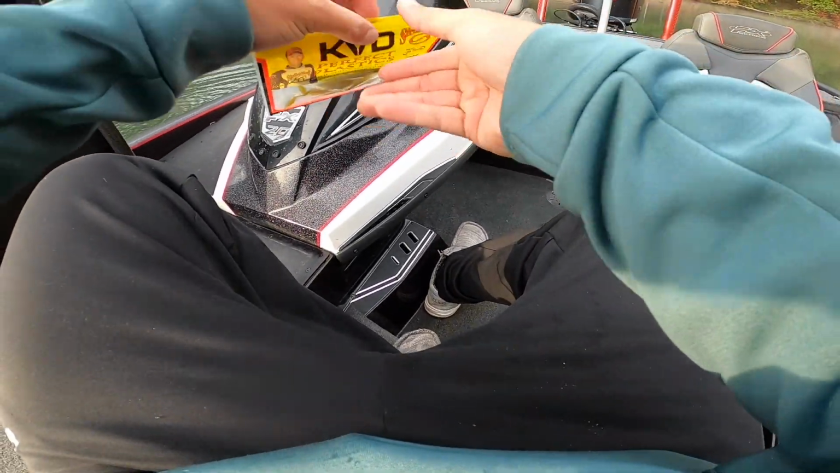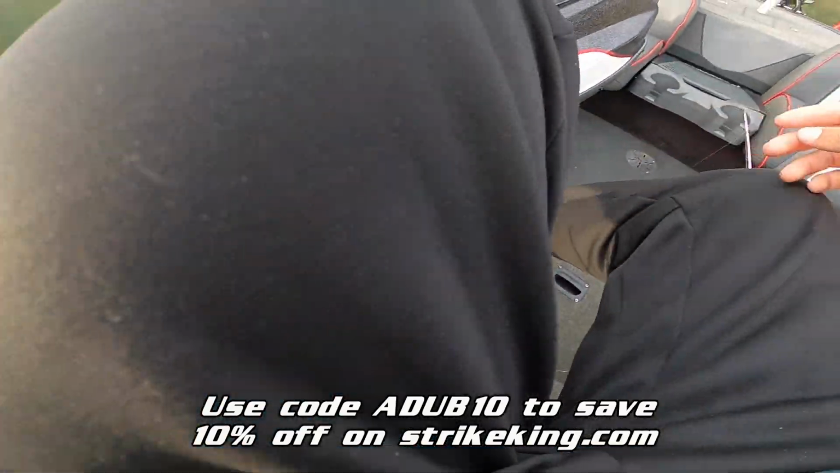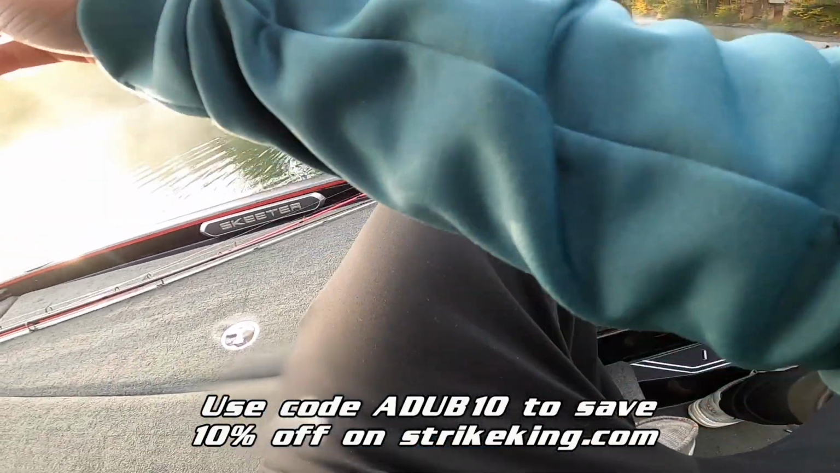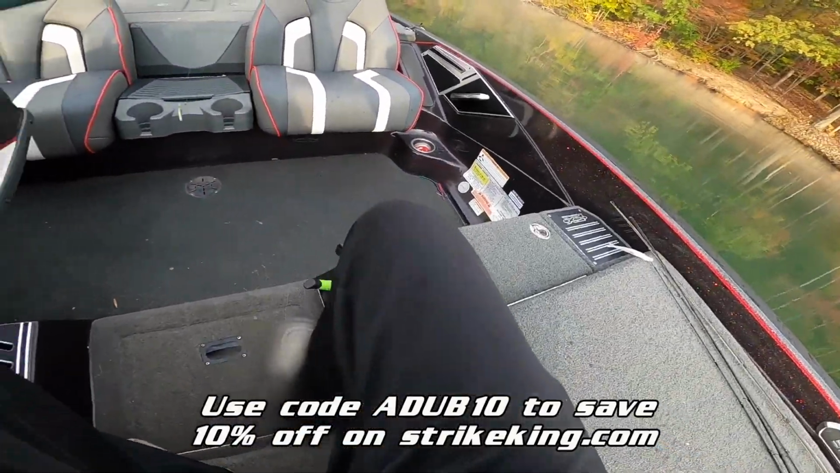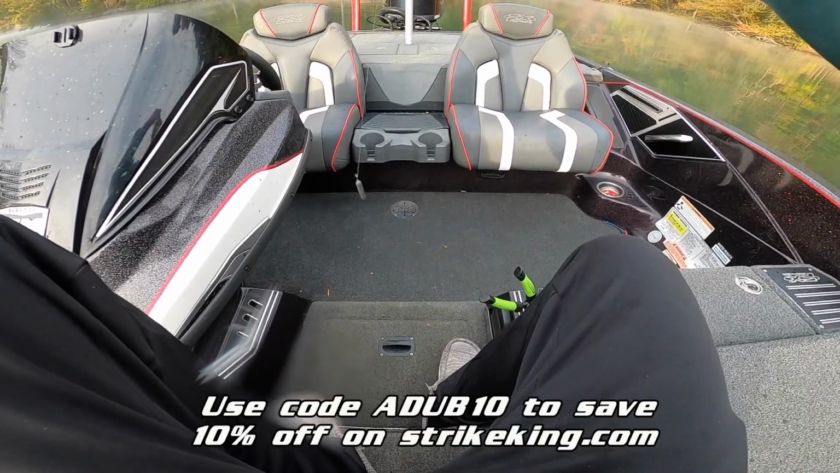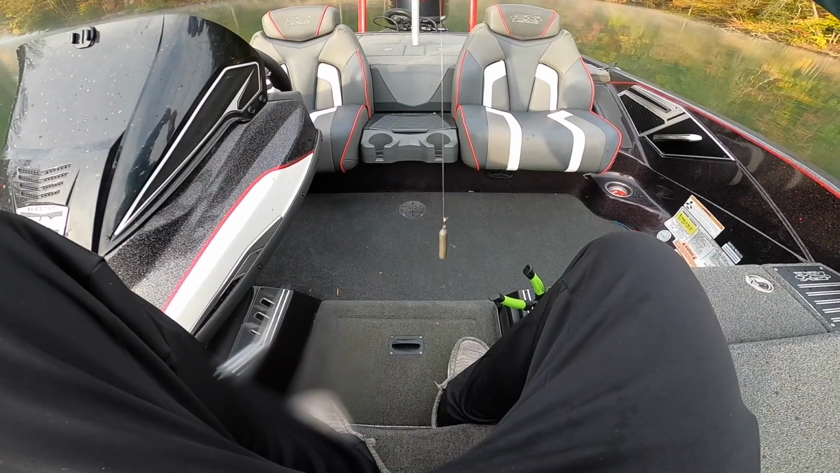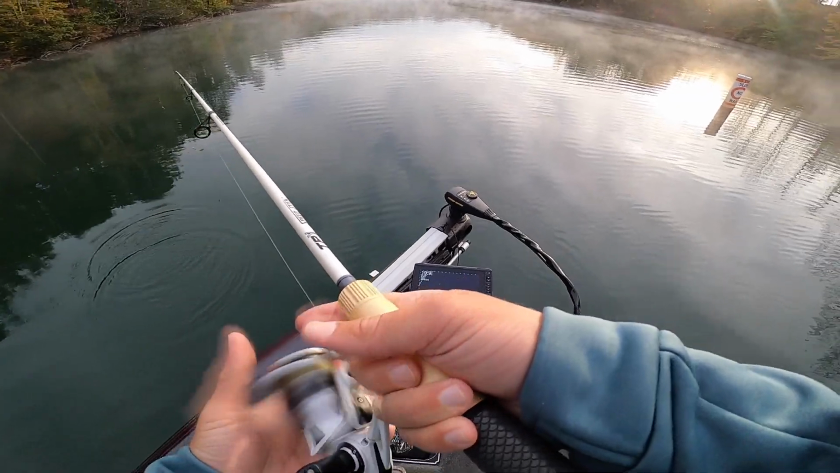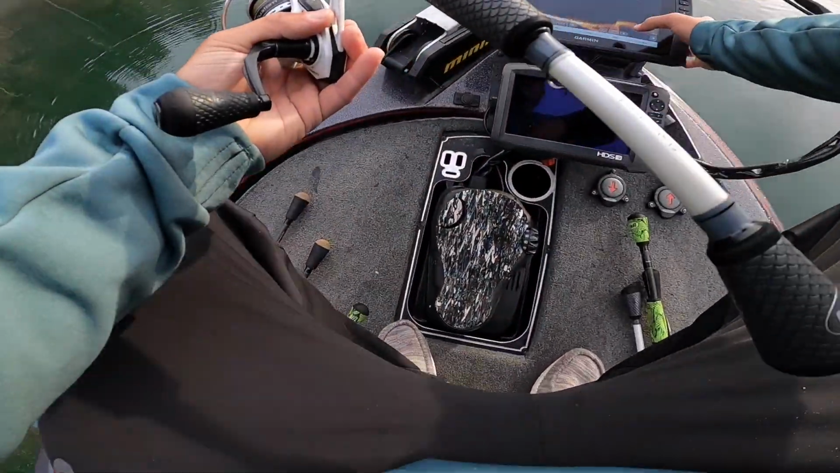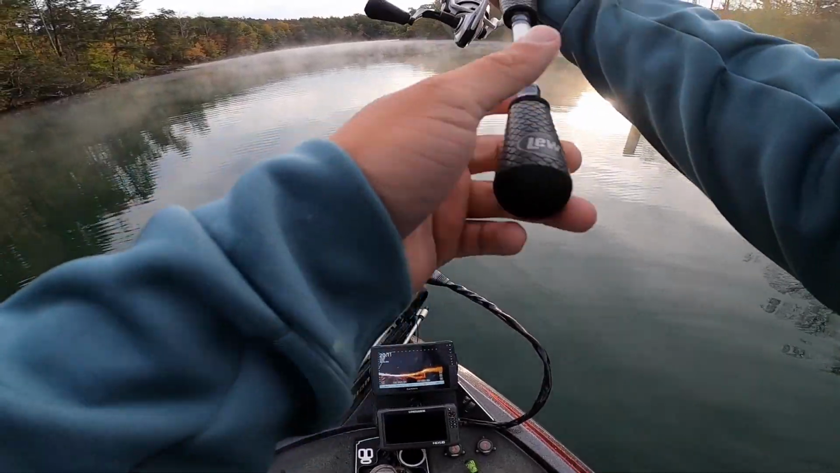I had that last one dipped in chartreuse on the tail, but honestly, they're biting so good, I don't really think it's gonna matter. So I'm just gonna throw a plain green pumpkin one now. That one made me lose my dream shot, so let's see if we can't cast them again and catch another one. There's more out there. I'm watching them come up to the bait. I haven't really been able to see my bait all the way yet, but we'll see if I can.